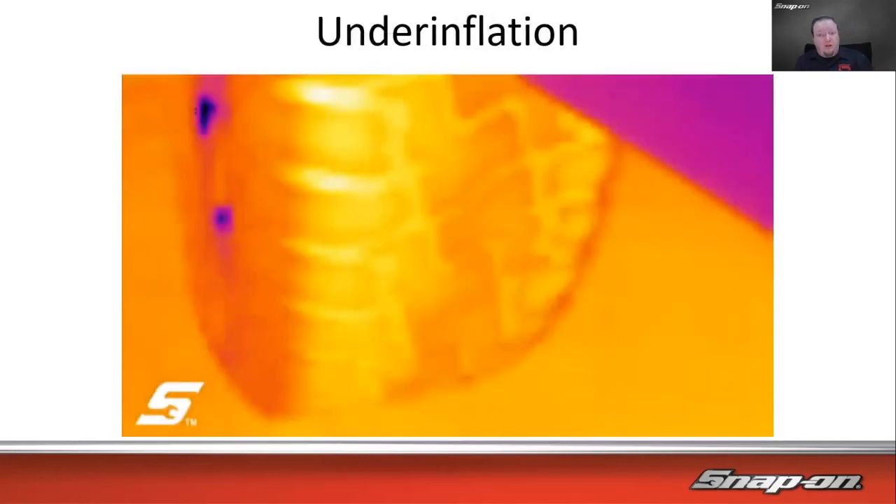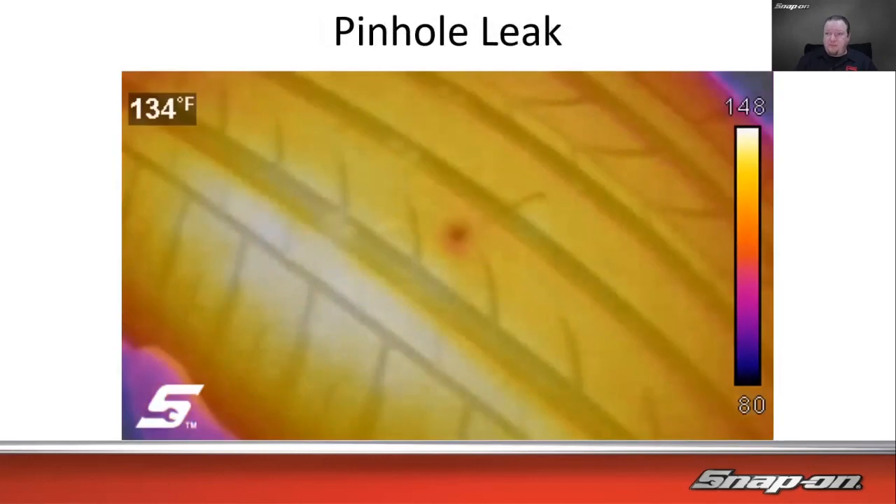Can also go the other way around, underinflated tire. You might not even necessarily be able to see it visually, but an underinflated tire is going to be riding more on the edges and less in the middle. So you'll see that with the friction on the outside. You can see how it's a little bit cooler on the inside. And it's not a lot cooler, but it's enough where you can see the outsides are definitely wearing more than the inside. So that's an underinflated situation.